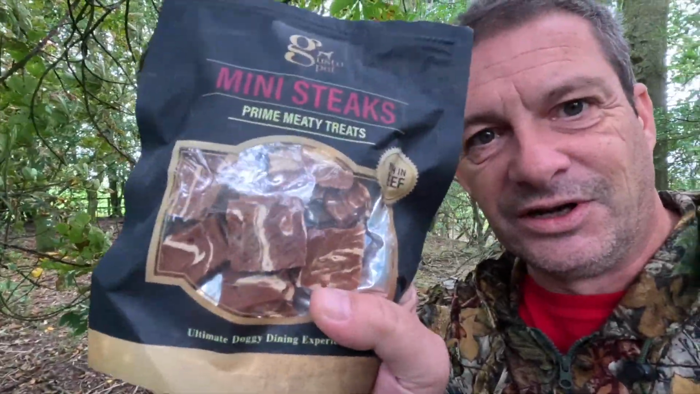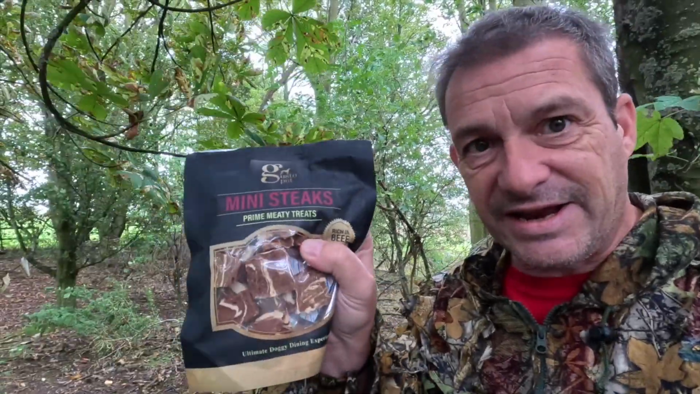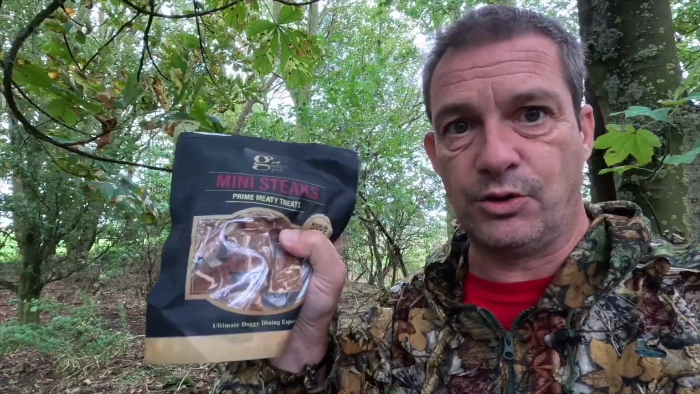But sometimes you see things like this, which is £2. The others might be £1. But this is mini steaks. This is a proper banquet for the animals, especially dogs. If I had a dog, it would be eating the best of the best. And I think their dog loved it.